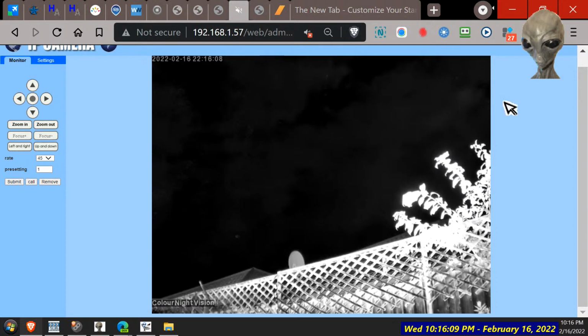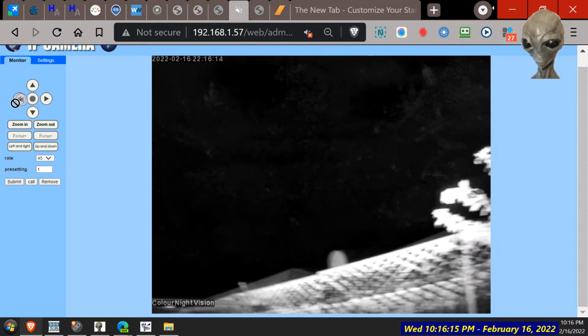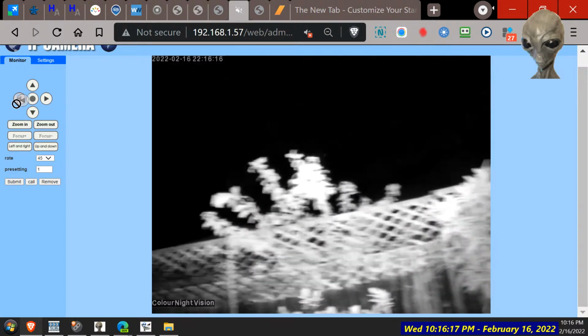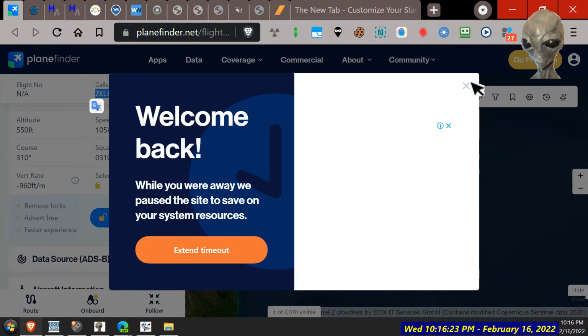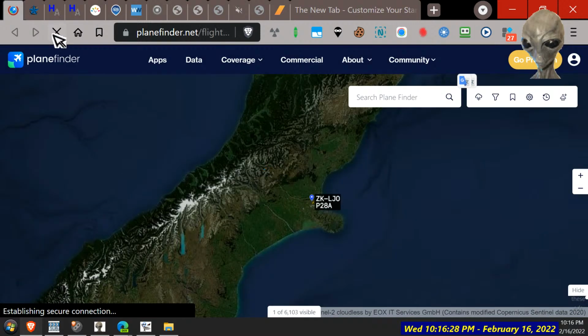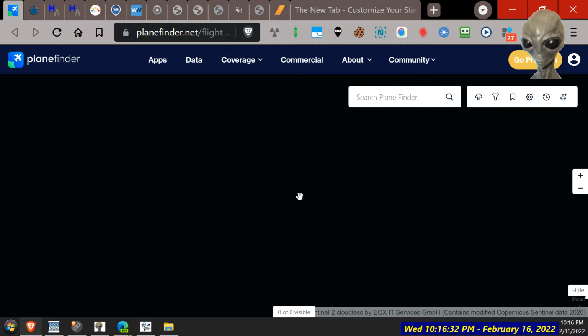So the planes do fly along here, where that tree is generally. Right there. That's the flight path from the airport. And already it's gone. So we're looking straight at the airport that direction.